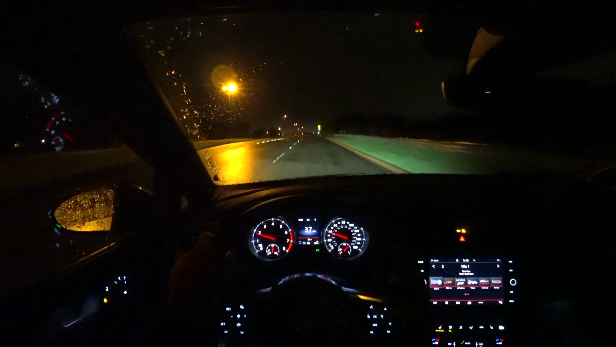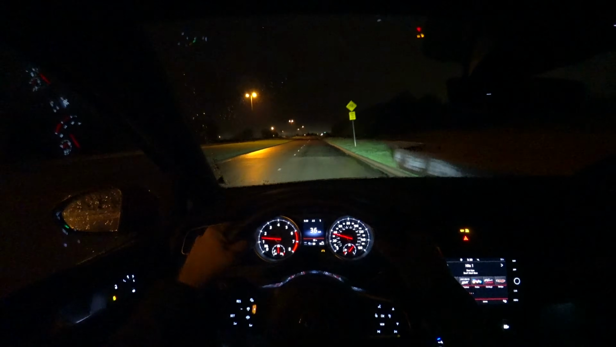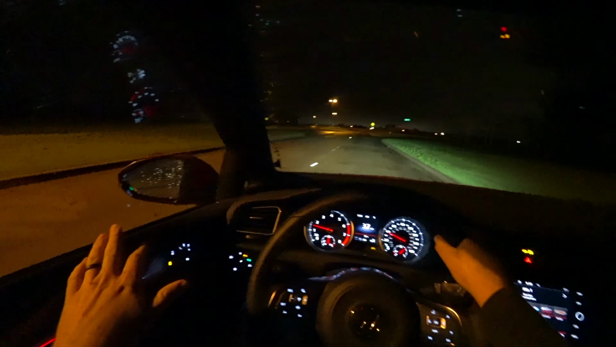Now this road is obviously well illuminated. We'll get on some dark roads here in just a second. But this rear view mirror is automatic dimming, which is nice. These side mirrors though are not automatic dimming, so if you're looking for that, you don't have it.